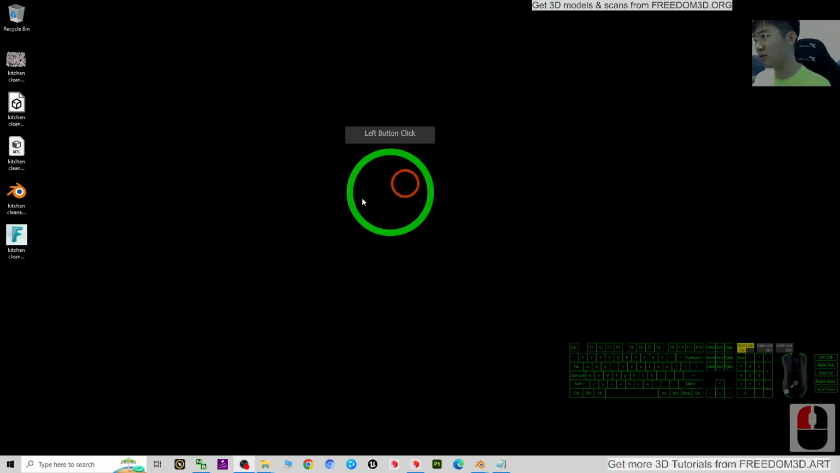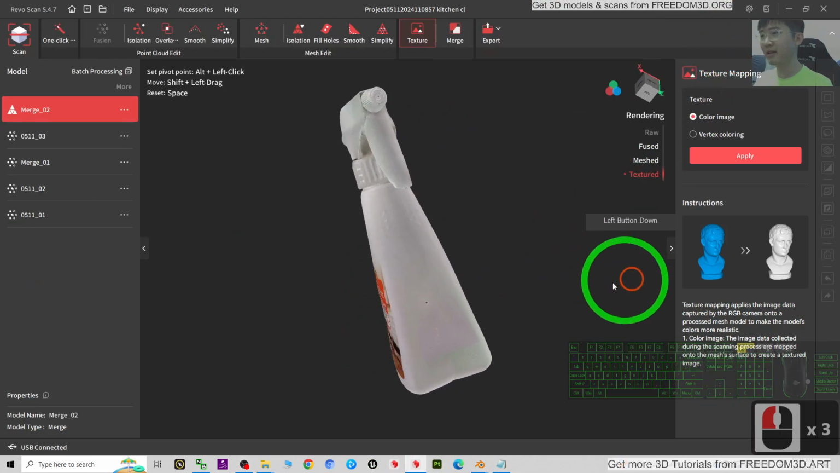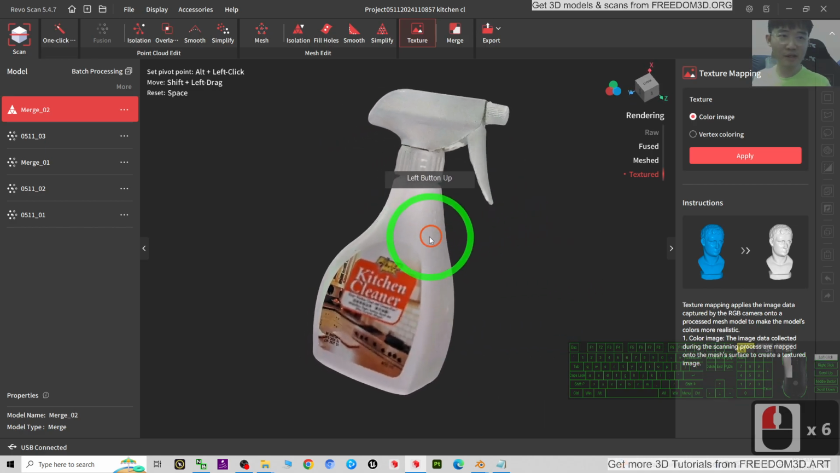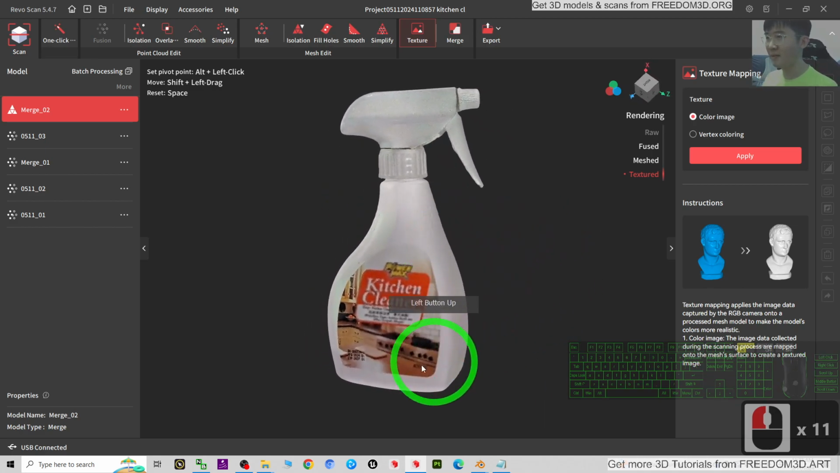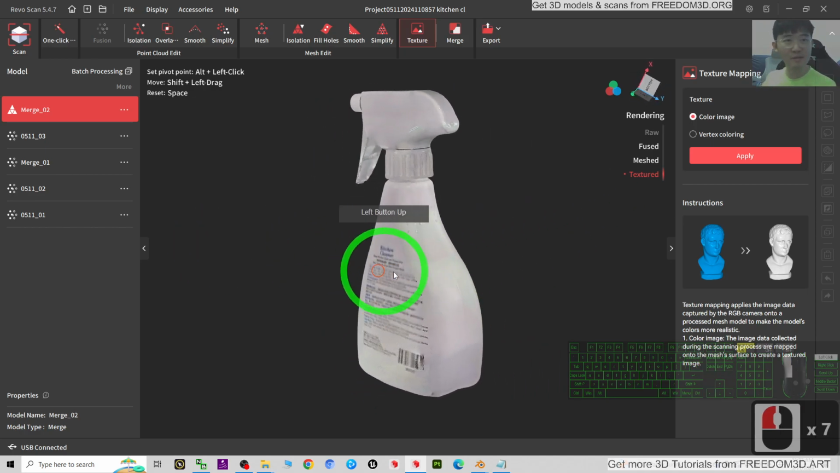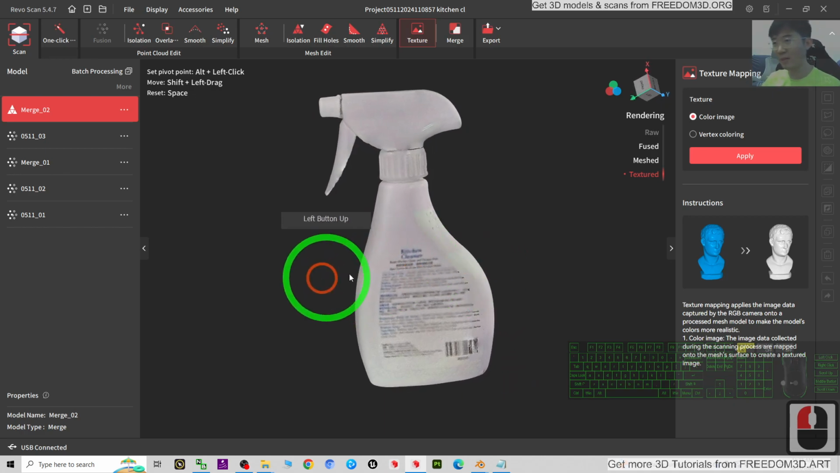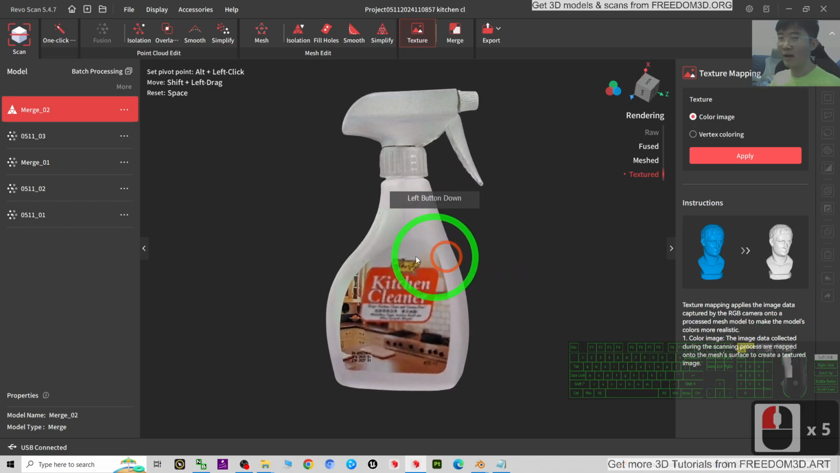Right, that's all for today about my tutorial on how to create a kitchen cleaner 3D model just by using 3D scans and 3D modeling skills, so that you can make it become a digital 3D model that you can use in your 3D animations and game developing software like iClone, Blender, Unreal Engine, etc. Alright, that's all for today.